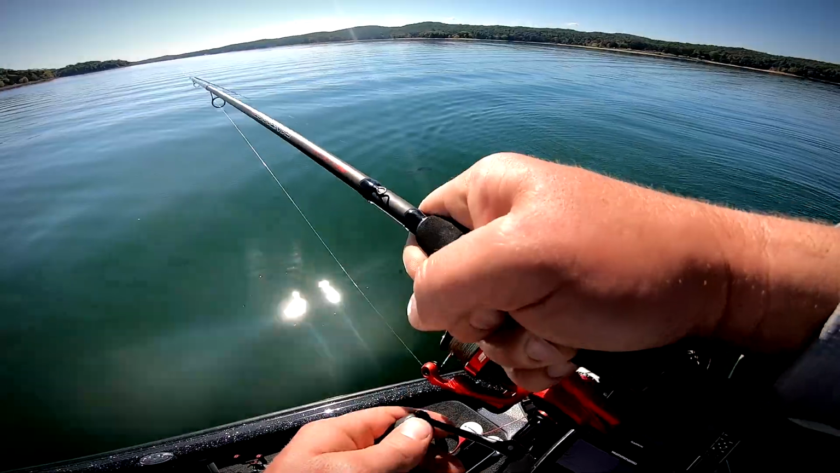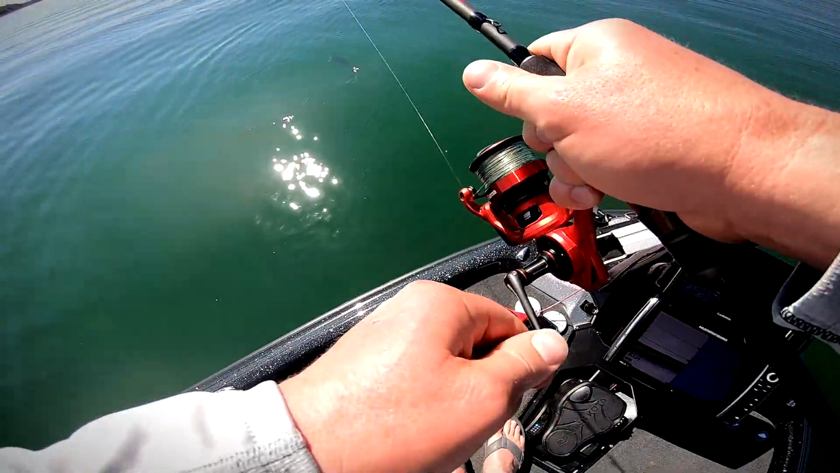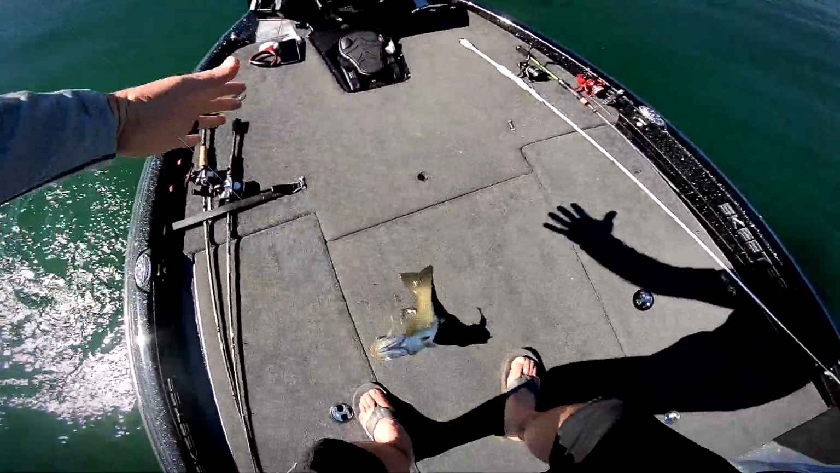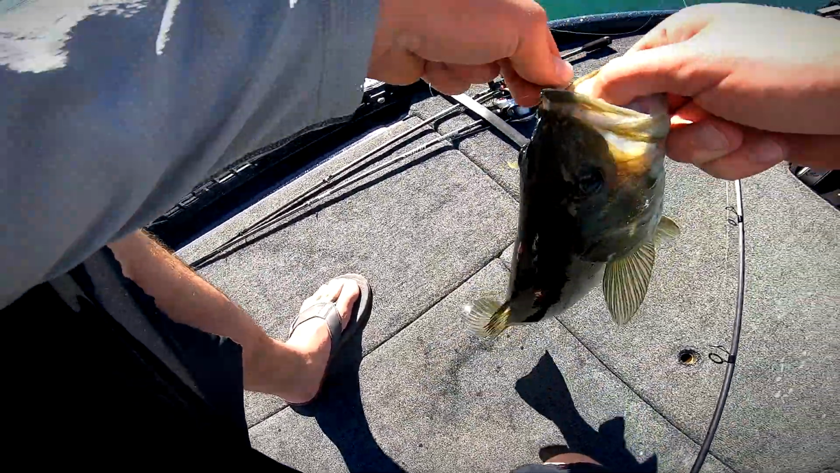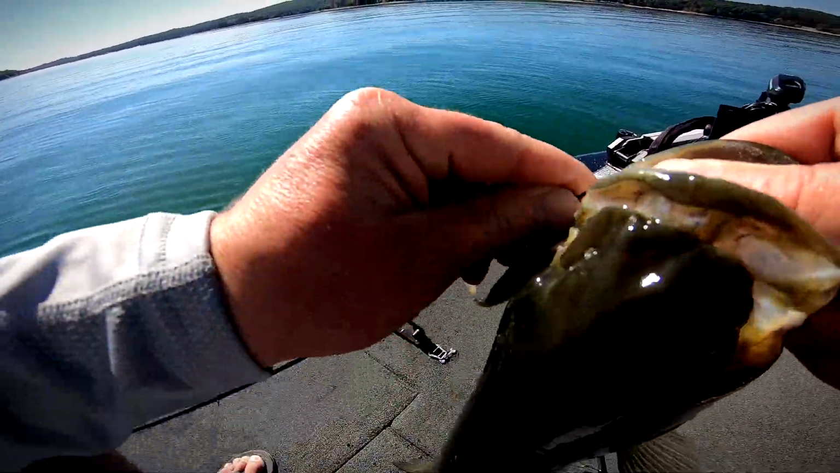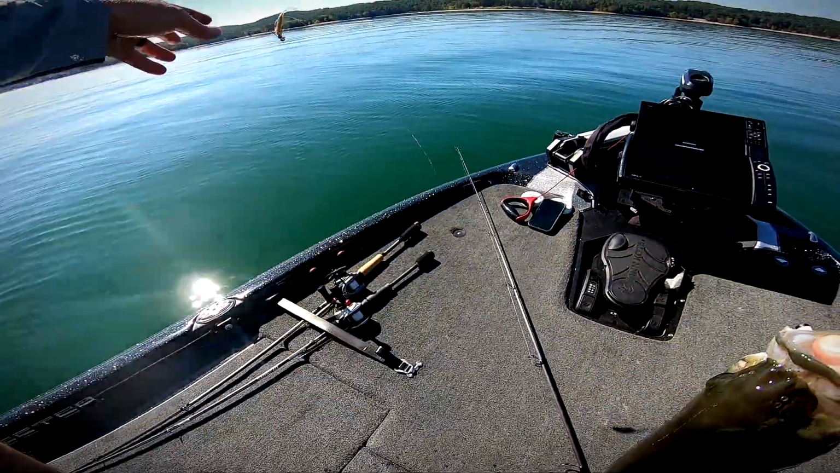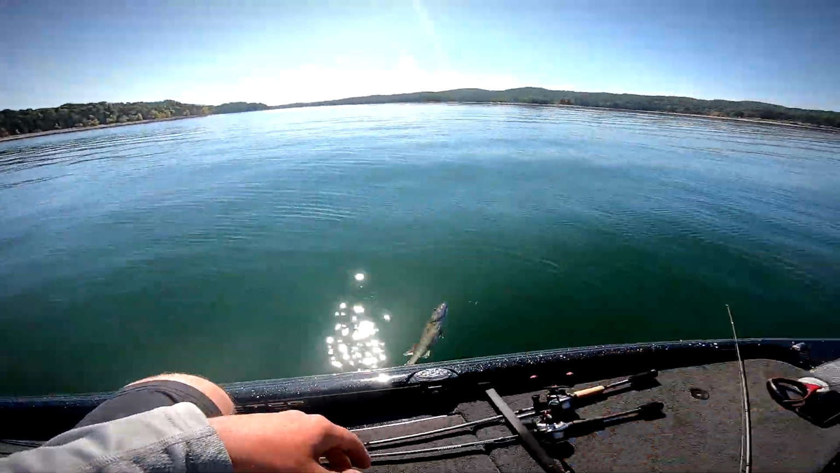These things are mean, dude. Good size ones. They're just not healthy like they should be. I mean, it is September. Heck, you can't even go for these in a tournament right now anyway. You can only keep one per person, and they gotta be 18 inch. They gotta be about that size, probably a 17 incher.